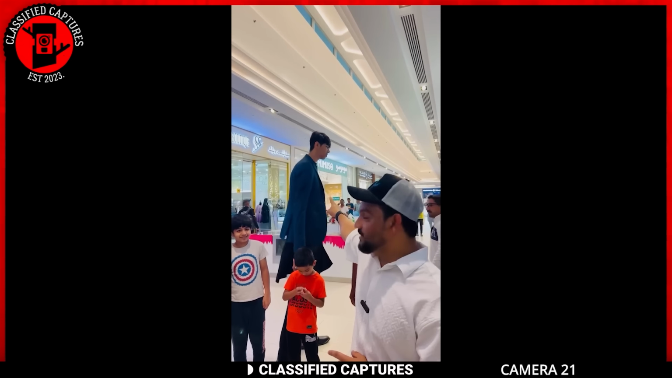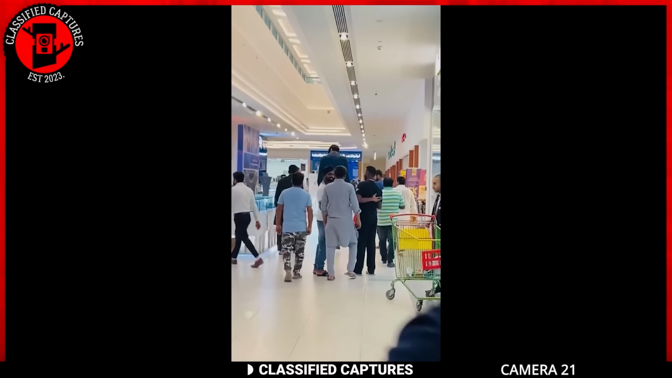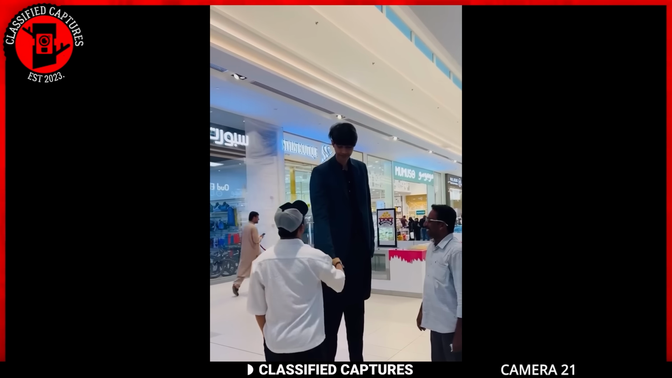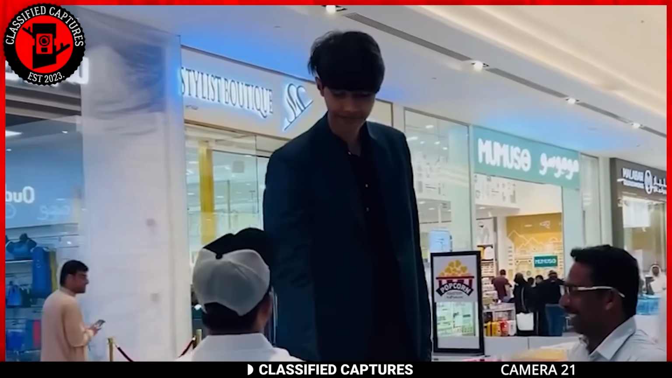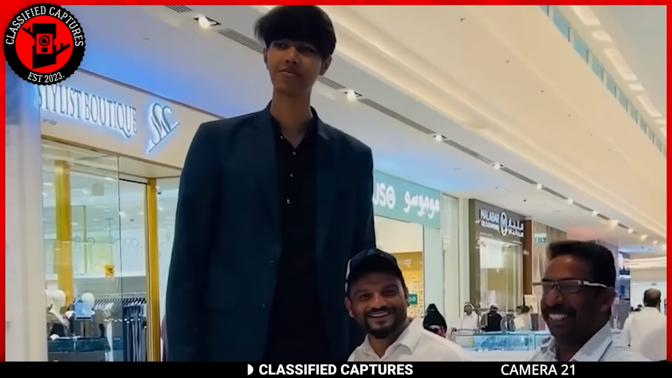Exceptionally tall people often garner attention due to their unique physical characteristics. Human height can be influenced by various factors, including genetics, nutrition, and overall health. But some are naturally tall without any underlying medical conditions. What's your take on this towering individual? A real-life giant, or just someone who's exceptionally good at reaching for the top shelf?